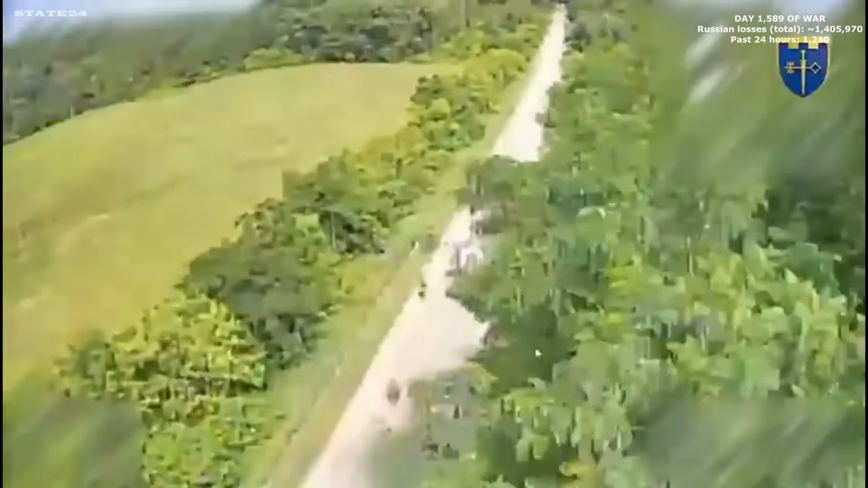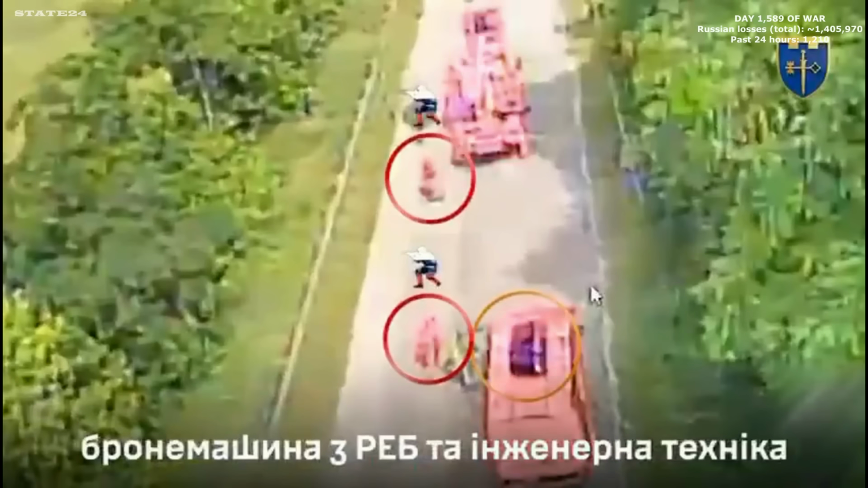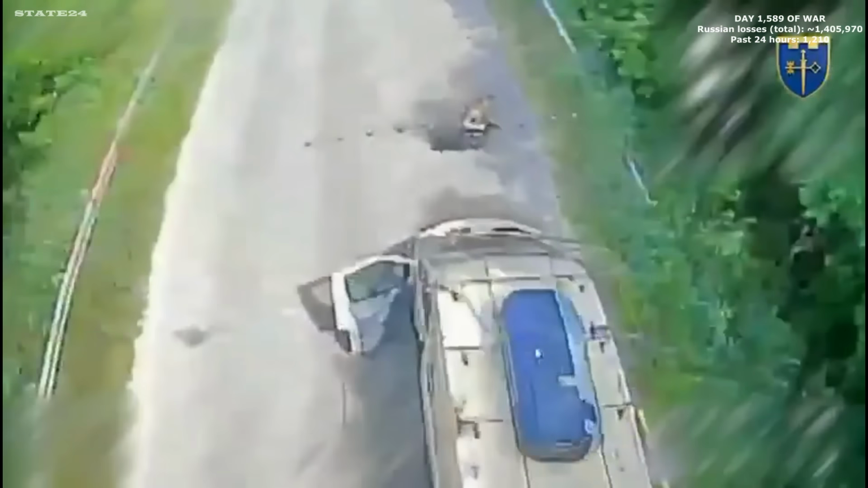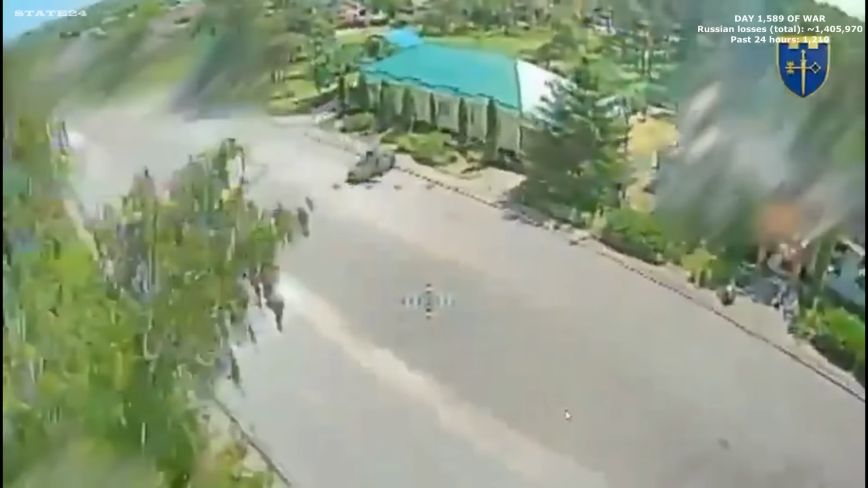Ukraine's 105th Territorial Defense Brigade striking Russian military personnel and vehicles in Belgorod province, including an armored minibus carrying an electronic warfare system. EW capability gone, along with everything else.